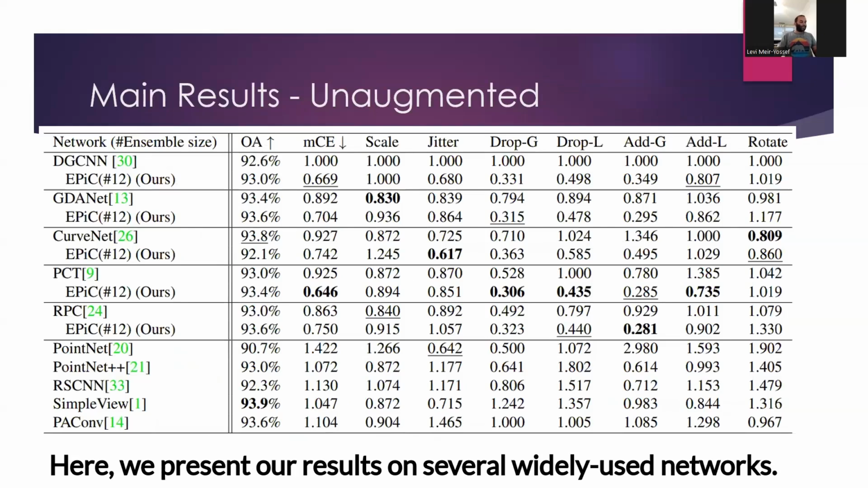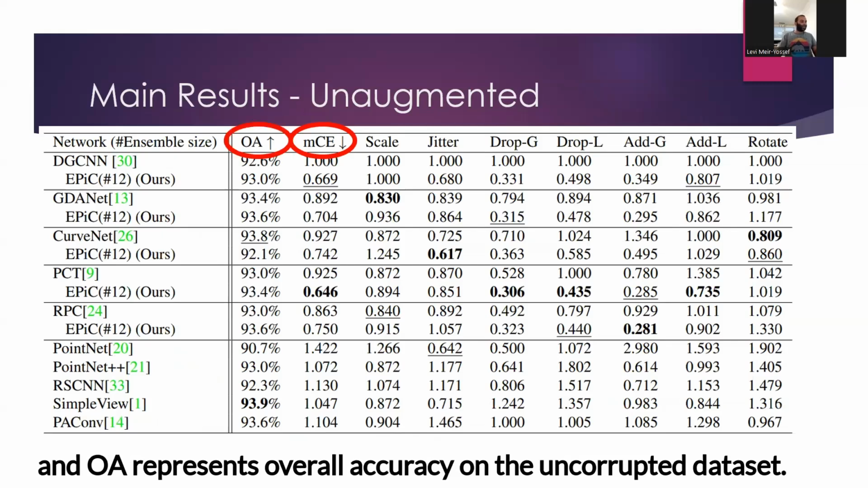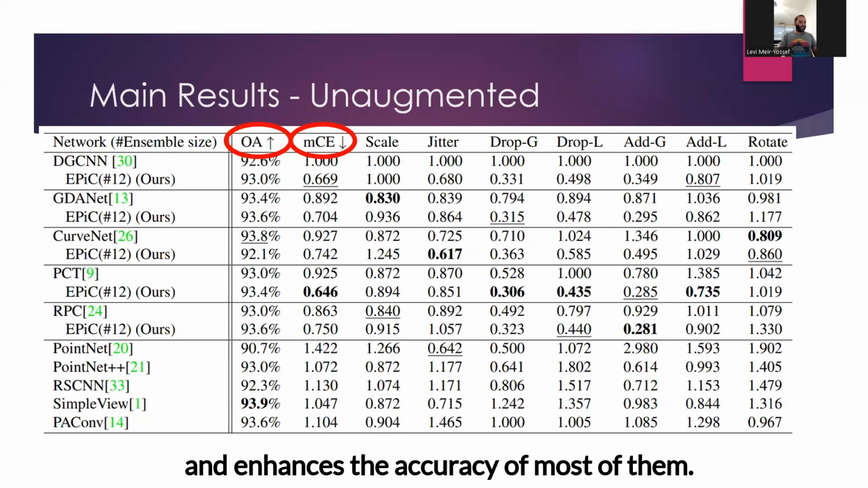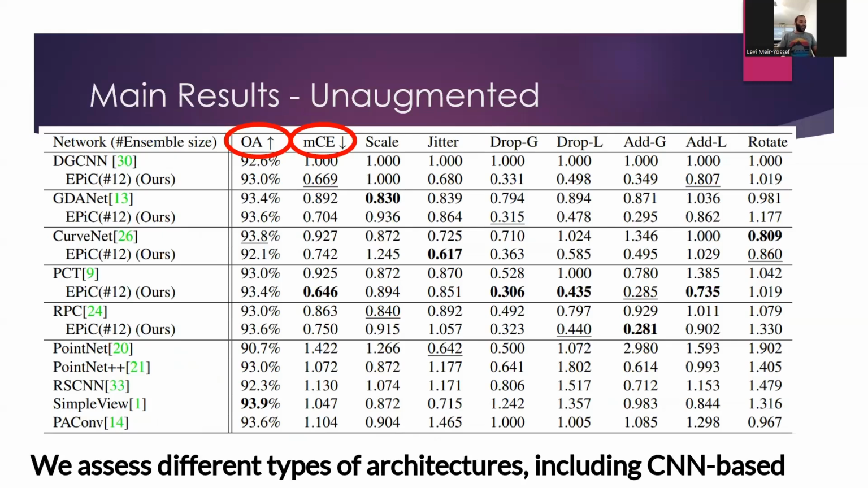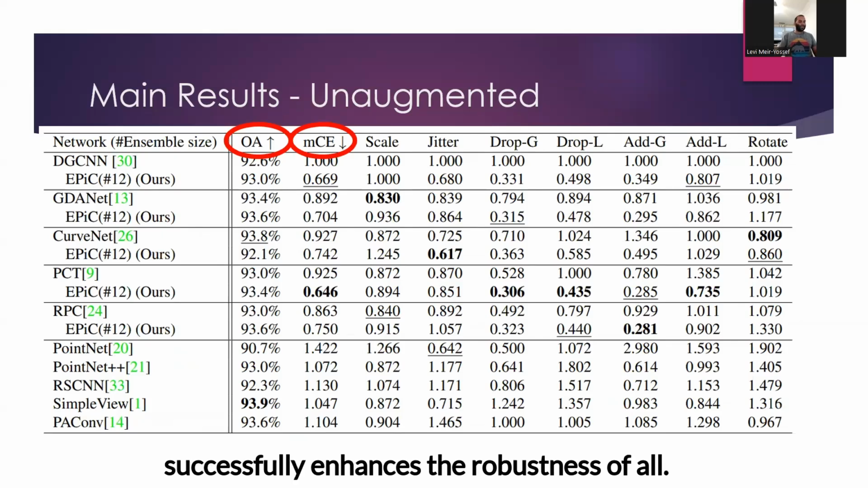Here, we present our results on several widely used networks. MCE stands for mean corruption error, where lower values are better, and OA represents overall accuracy on the uncorrupted dataset. Our approach improves the robustness of all examined networks and enhances the accuracy of most of them. We assess different types of architectures, including CNN-based, transformer-based, and graph neural networks, and our approach successfully enhances the robustness of all.